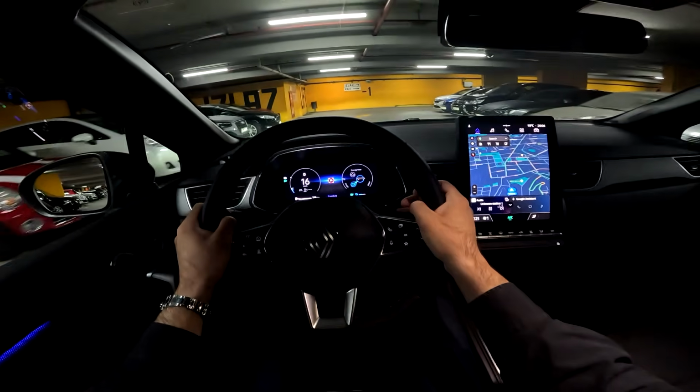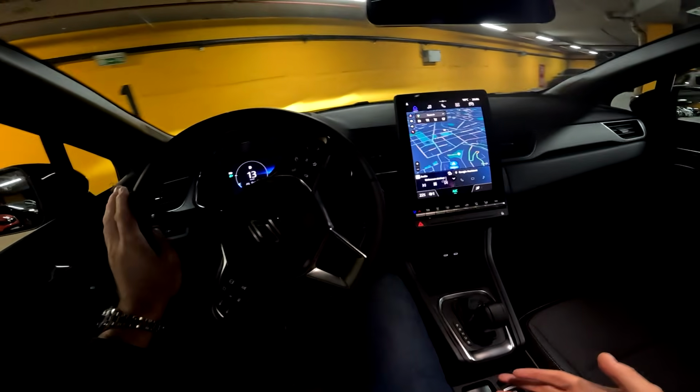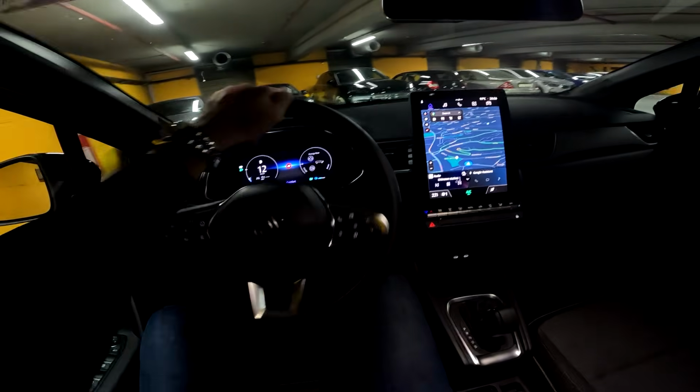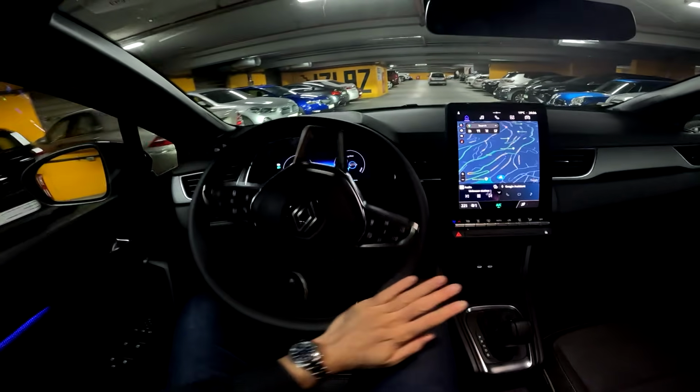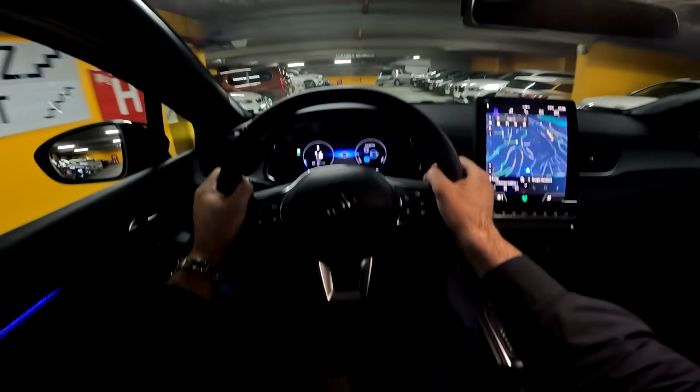And then there's also the ECO-G, so the LPG version, the bi-fuel with petrol and LPG, and also this E-Tech hybrid. So tell me in the comments what would be your choice of powertrain for the new Renault Captur.